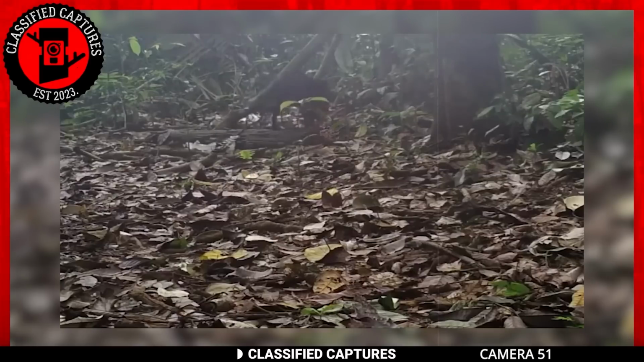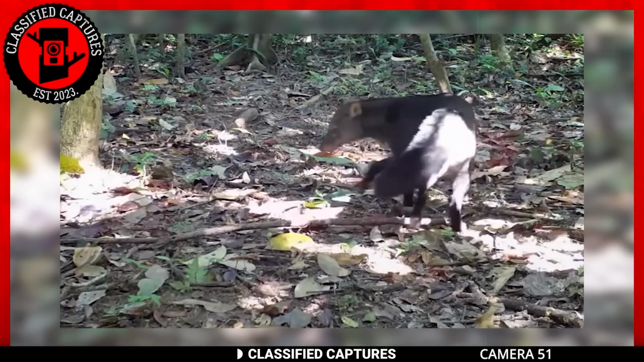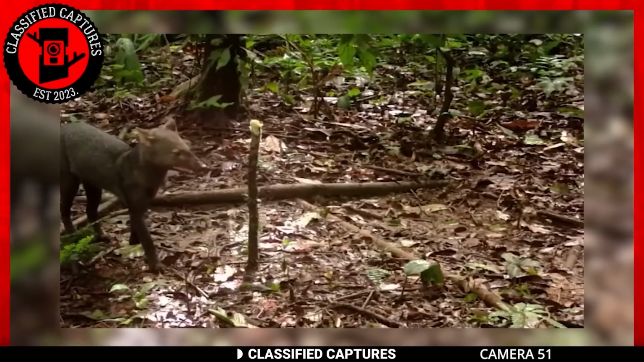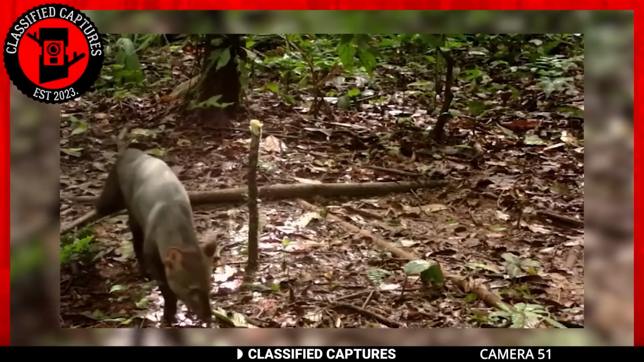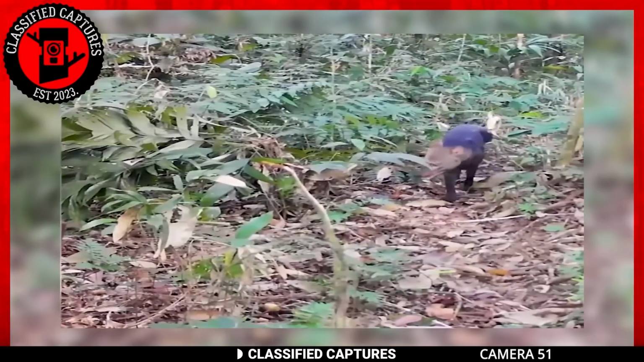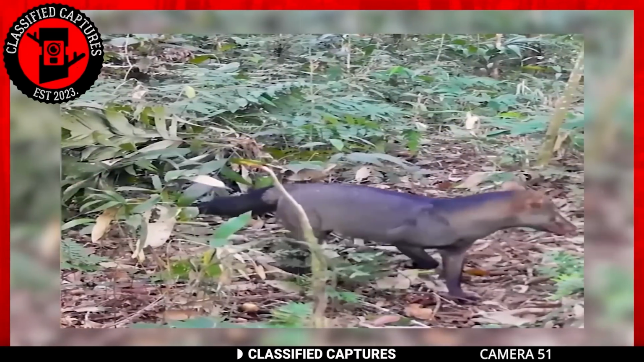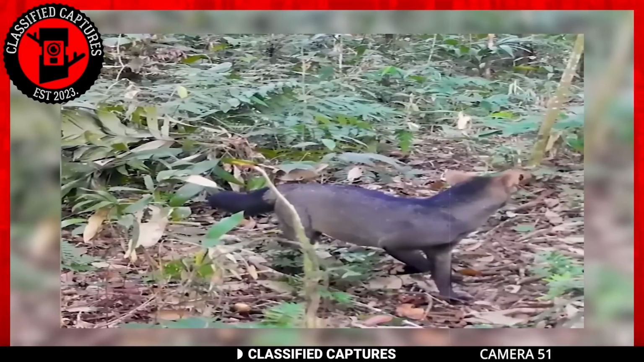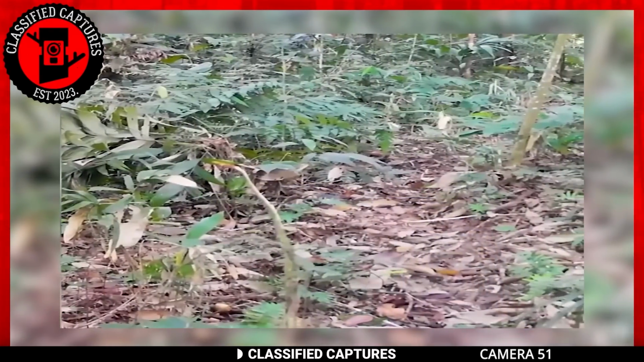The enigma deepens as reports emerge from Panama, where this same creature has been sighted and given a mysterious moniker, the short-eared dog, or the short-eared zorro. This creature, shrouded in secrecy, finds itself classified as an endangered species. Its existence is threatened by the fearsome predators that roam these rainforest realms: the ocelots, the jaguars, and the mighty pumas, formidable adversaries that could send shivers down anyone's spine.